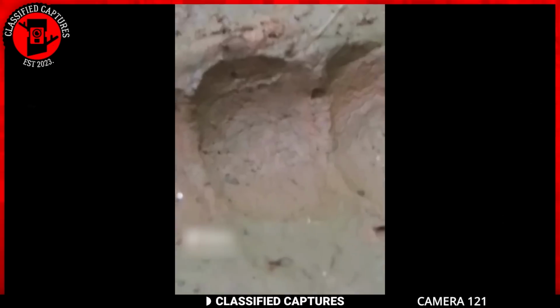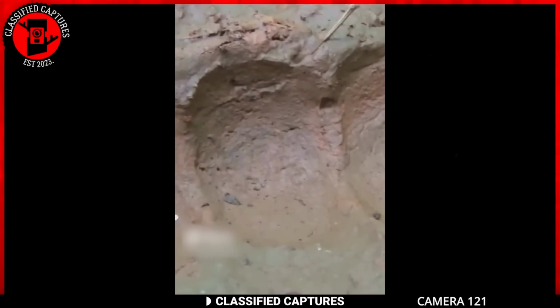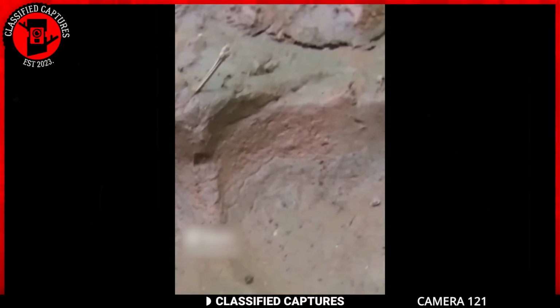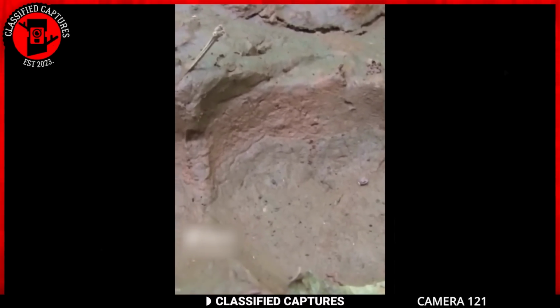Could this be evidence of the elusive Bigfoot roaming the rural landscape, leaving its mark in the mud? Some do think so, but what do you think?